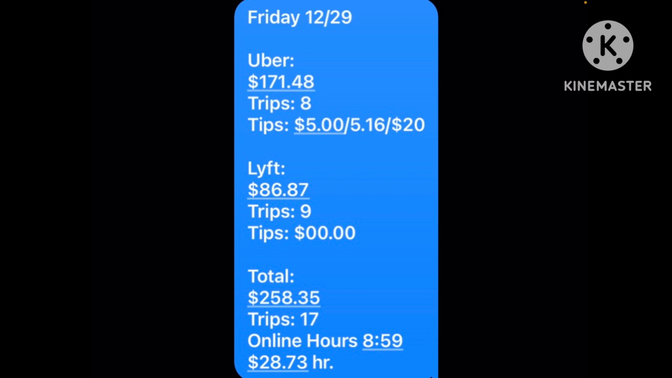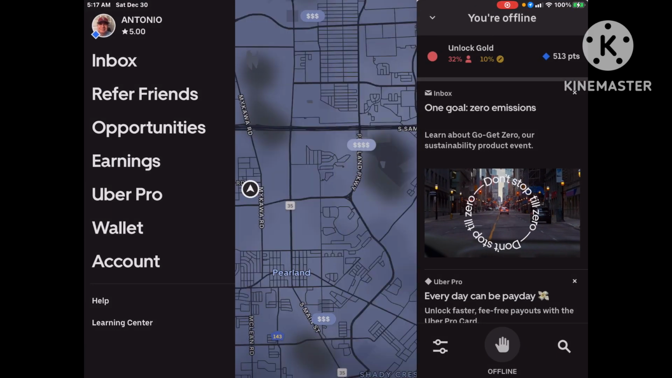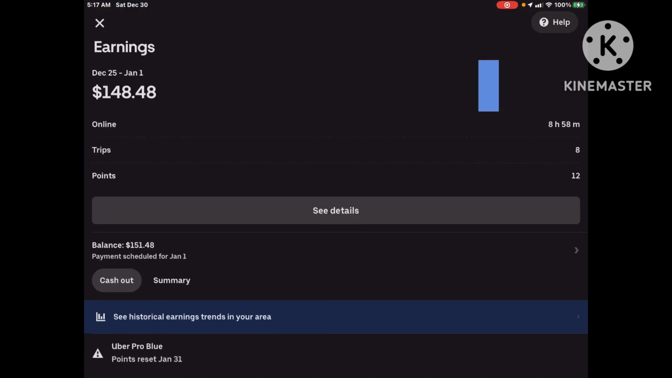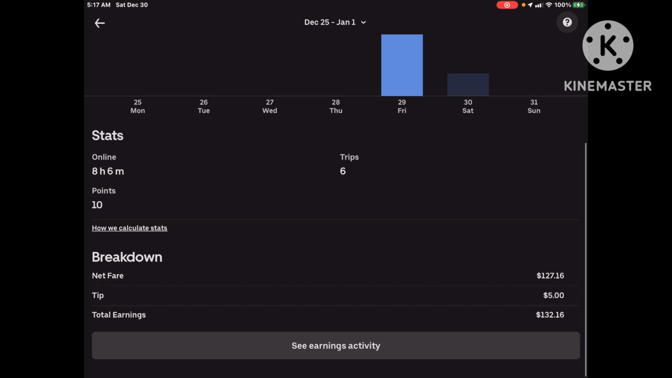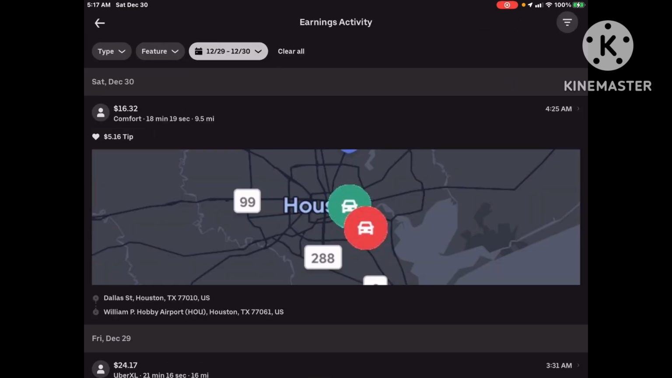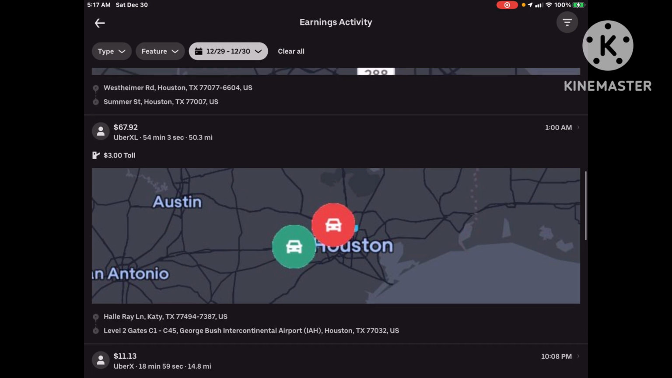Averaging around, give or take, $28 an hour. Wasn't a bad night, guys. What really helped me out was that one reserve scheduled pickup on the Uber side. Let's see if I can find it. See details. Activity. It was that one right there. And he gave me, like I said, that $20 cash tip.